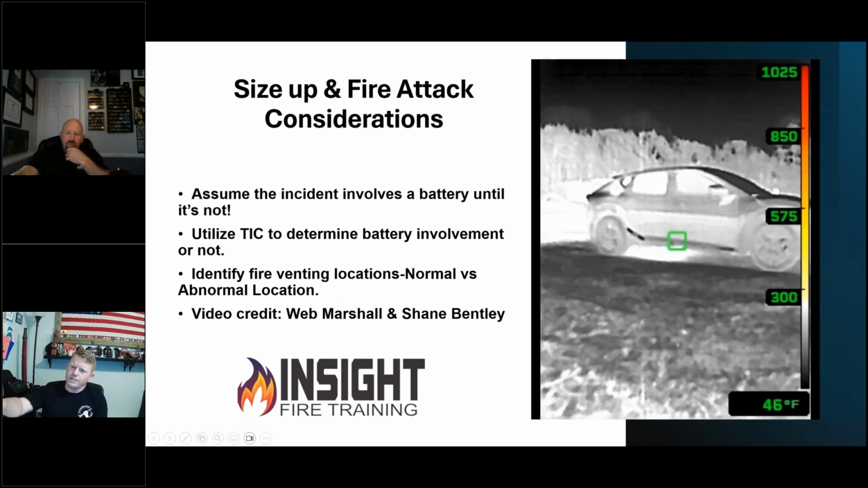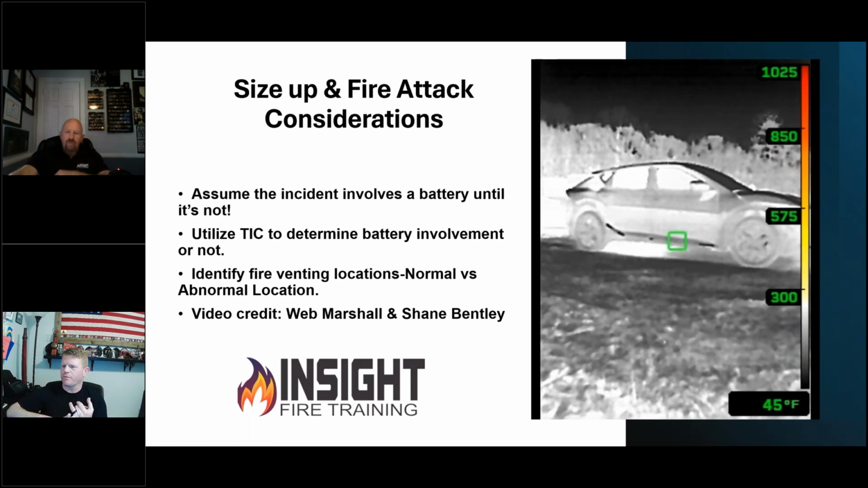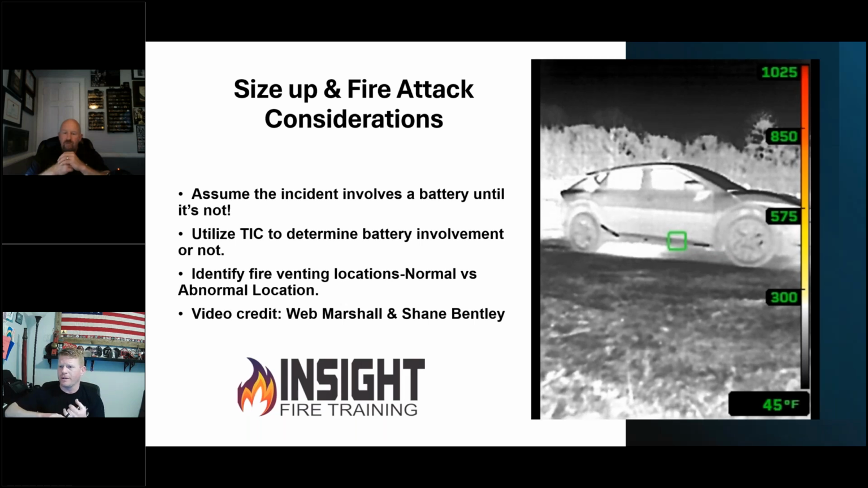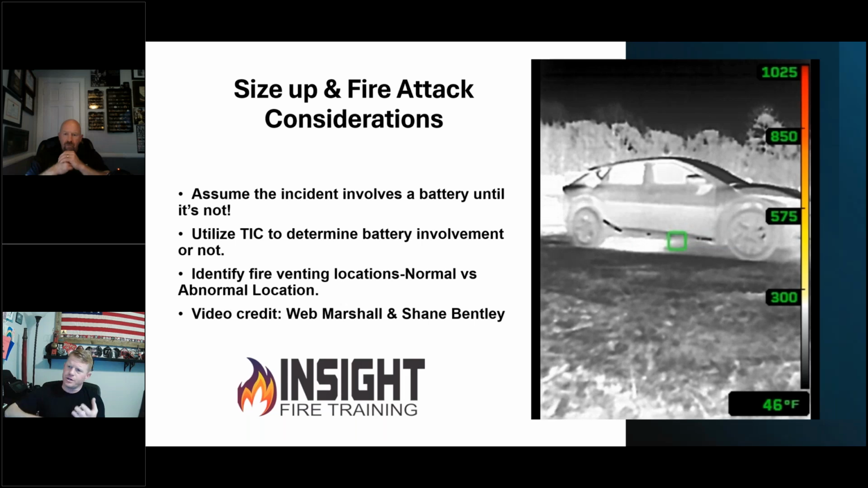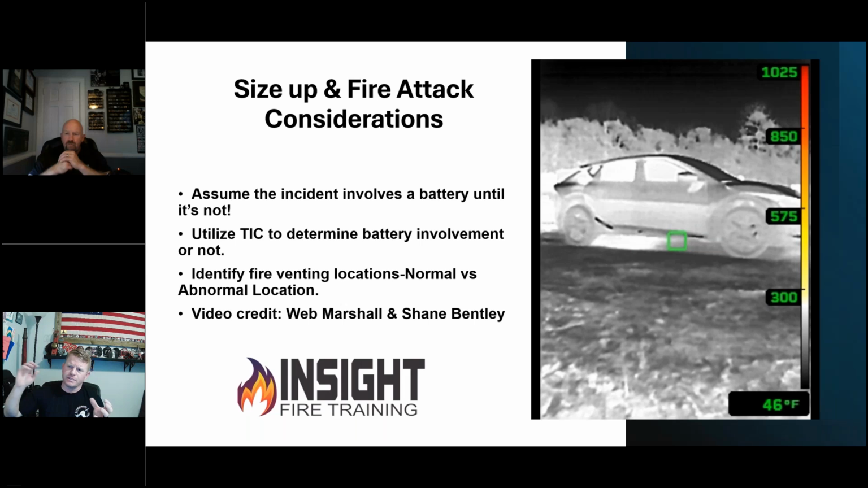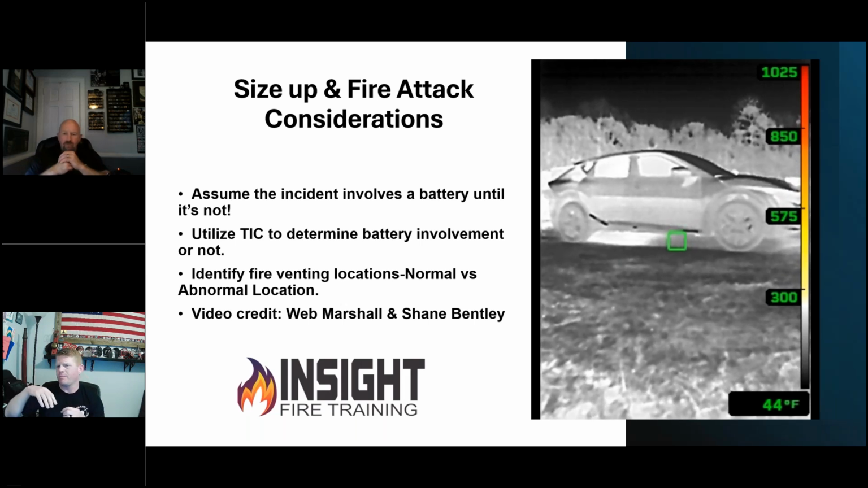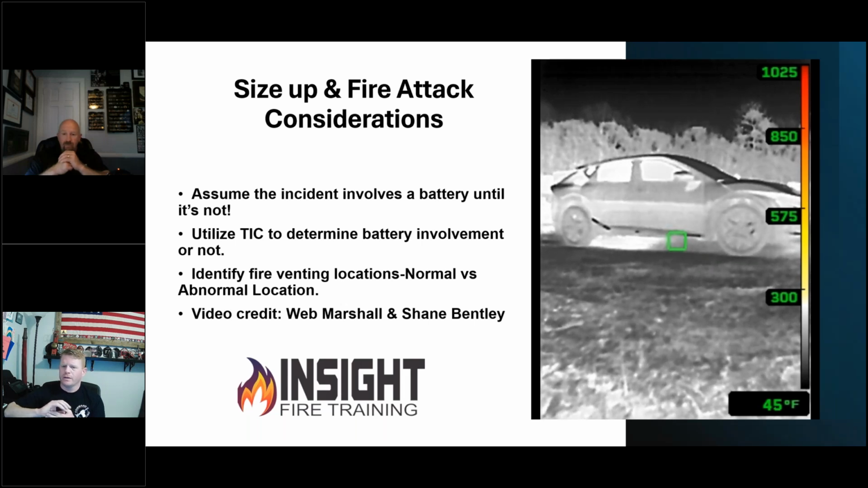But what's happening is the battery case is heating. We performed mechanical damage. We poked a hole in the battery for the sake of time. You can overcharge these. You can overheat them. You can do mechanical damage. All you have to do is damage the separators, arc fault inside the battery, one of those things, and you will create thermal runaway.